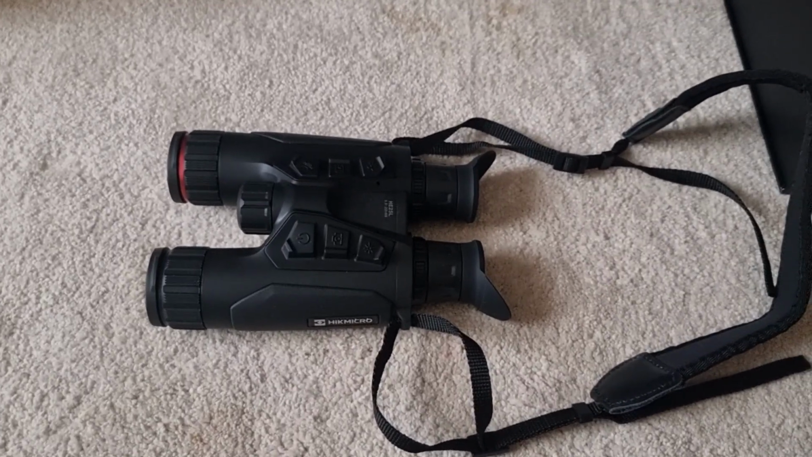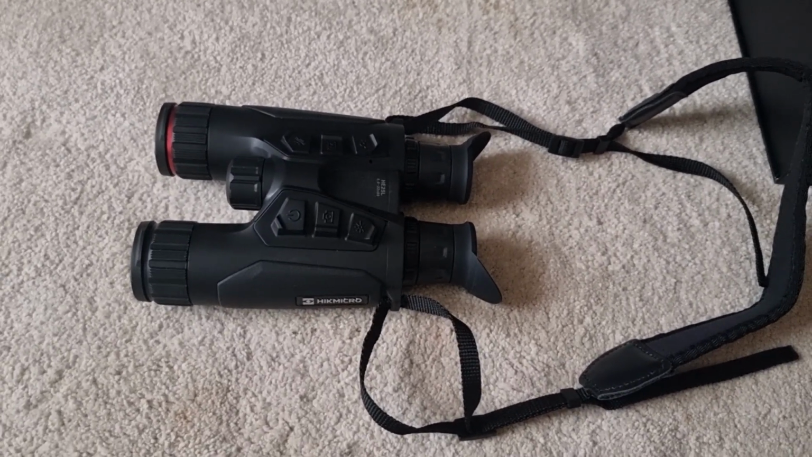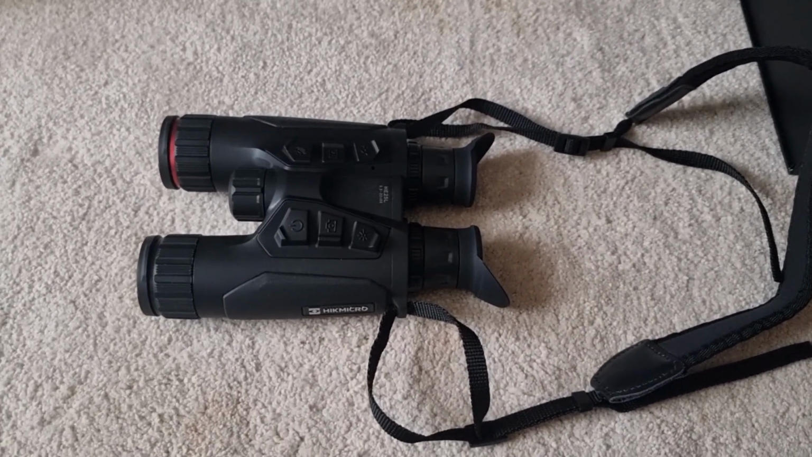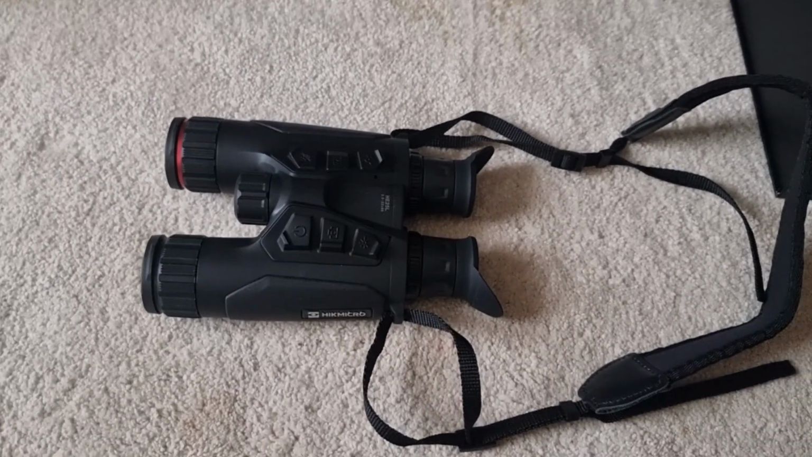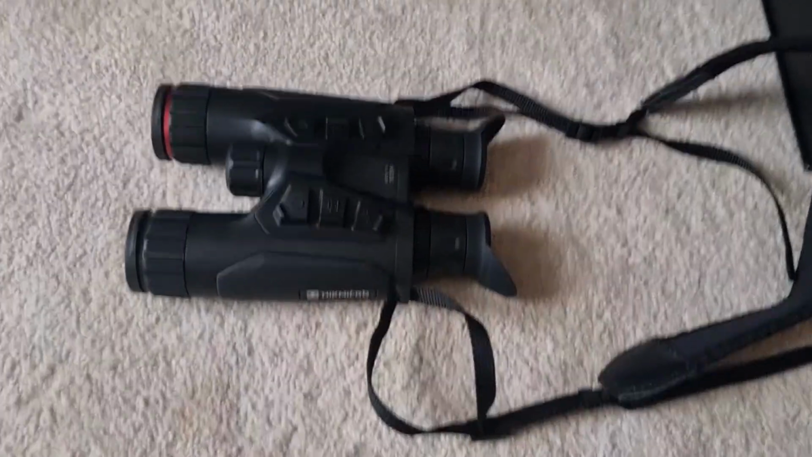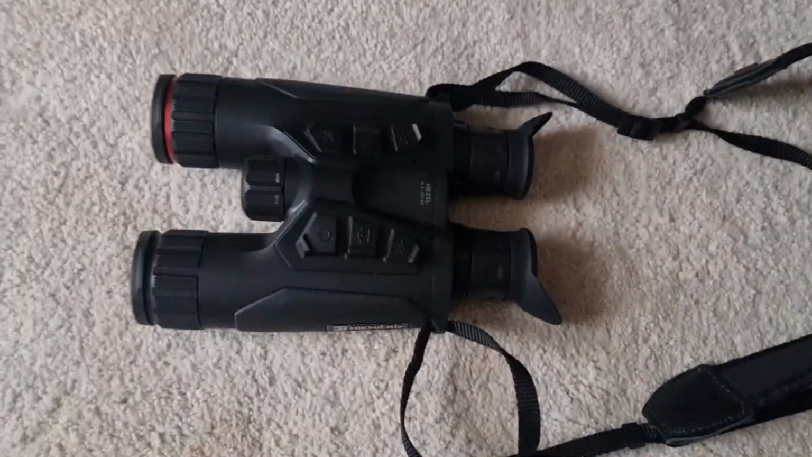So at night you can struggle with judging range. It's difficult at night. Now you can buy a lot of night sights that come with thermal rangefinders fitted to them, like the Alpex 4K, some of the Pards, some of the Sightmarks. There's loads these days that come with an LRF on them.